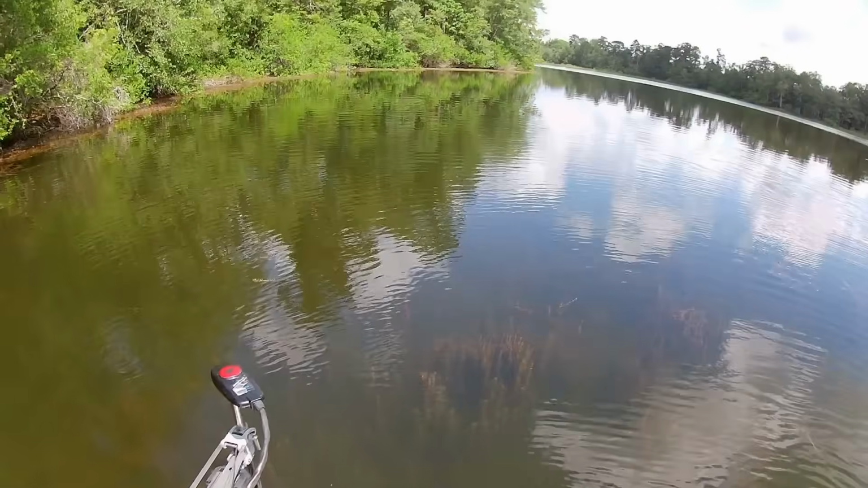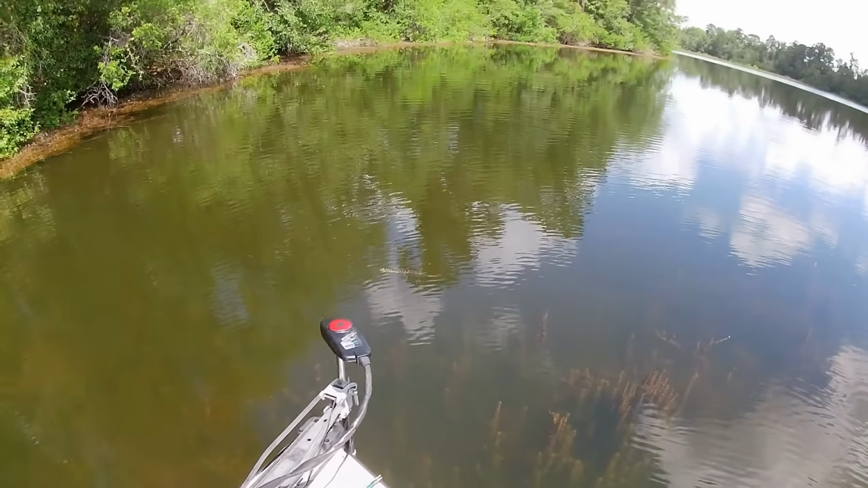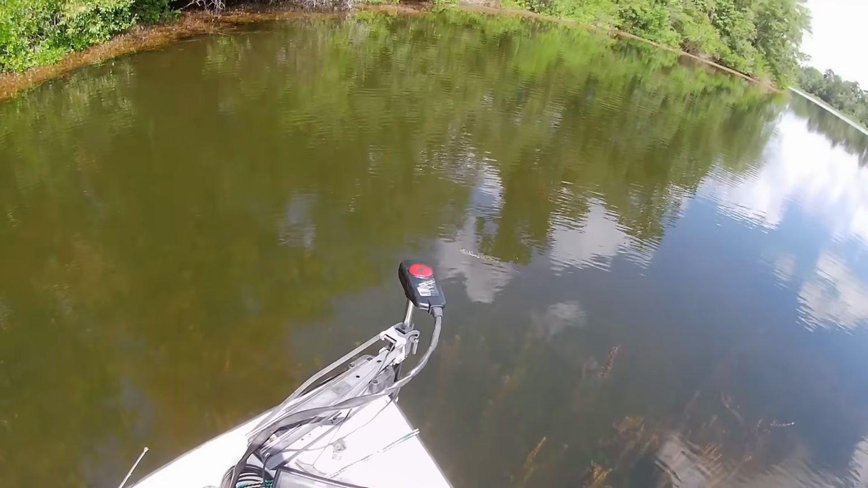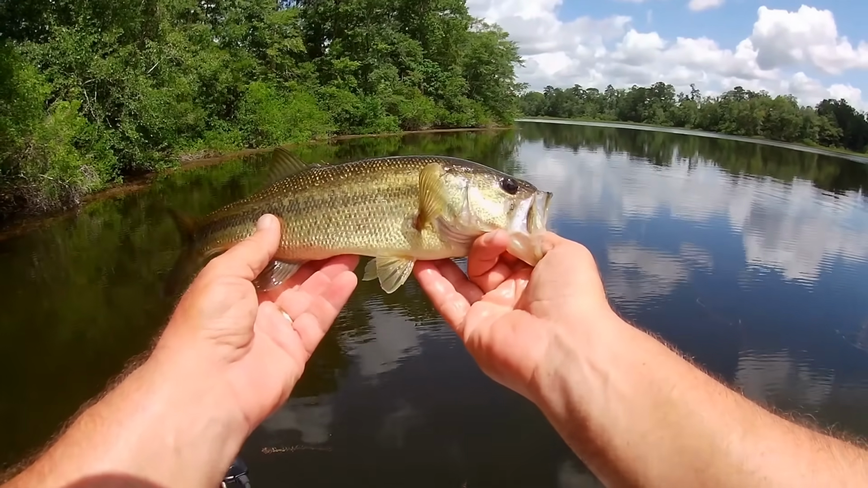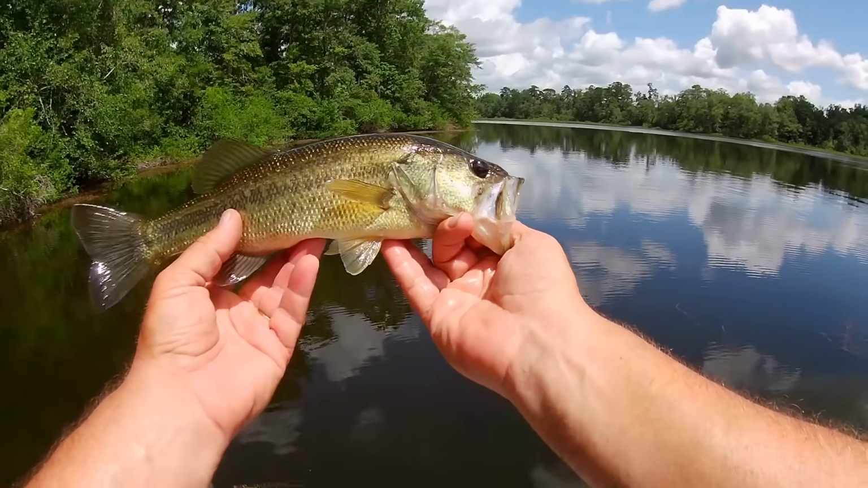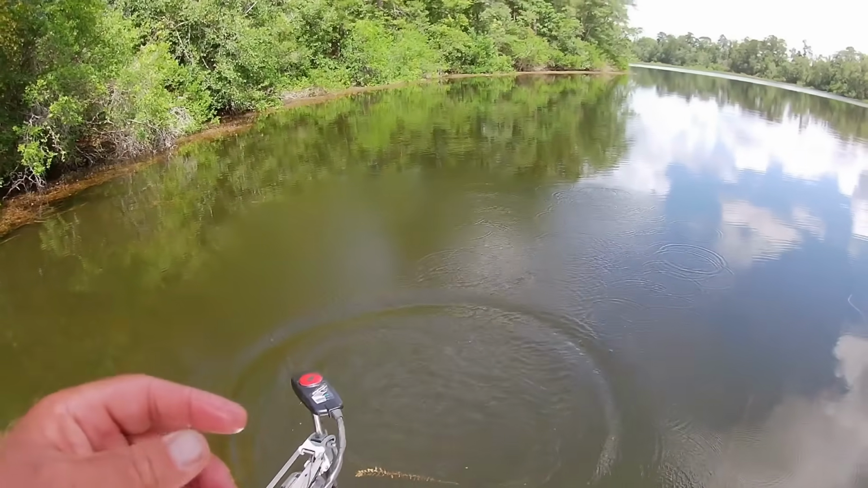Teamwork makes the dream work. Huh. Get that out of your face. Boy, I had you good. Actually, I think you pretty much had yourself good on that one, buddy. There we go. Right at a pound. Nice little speed worm fish. Good way to get it started. Beautiful color. Let's see if we can't keep that train rolling. Alright. Oops. There he goes.